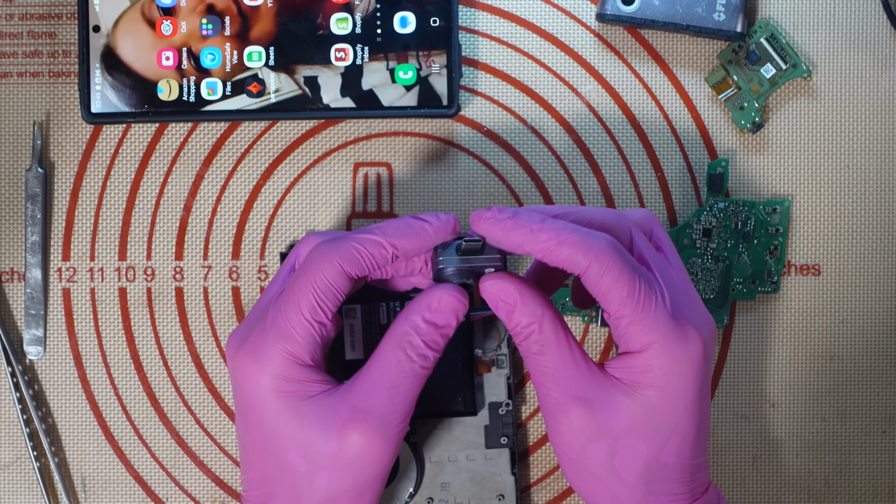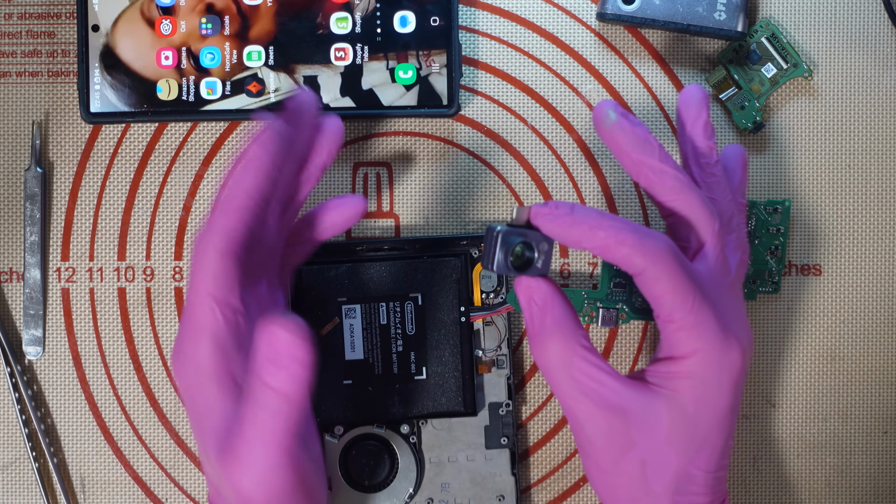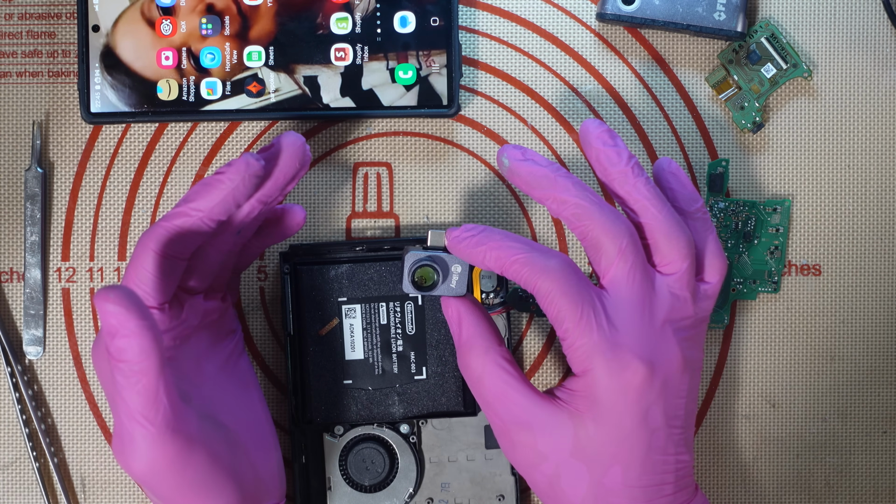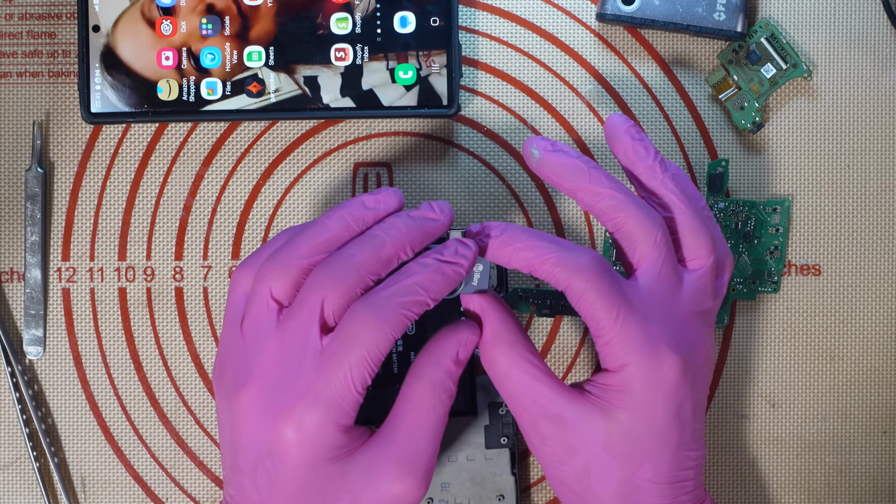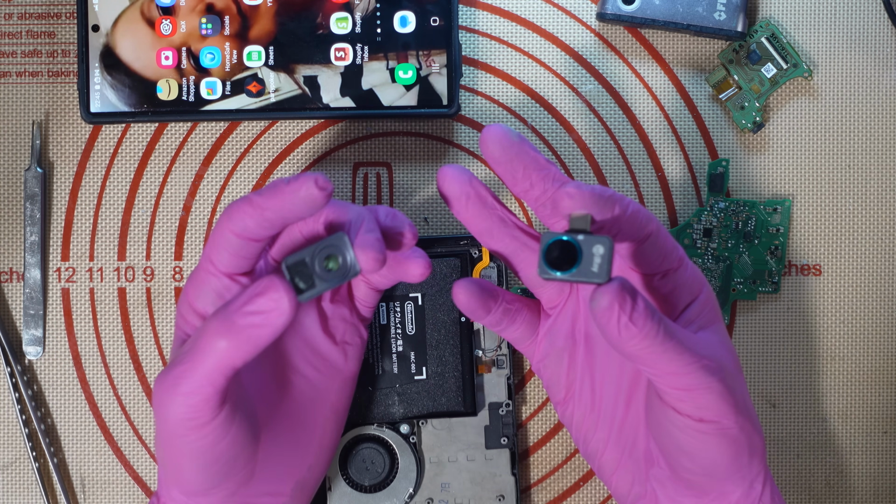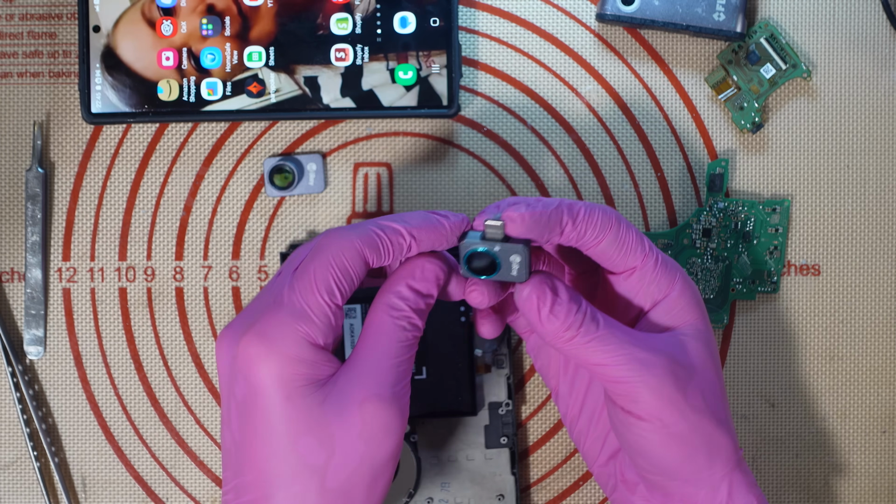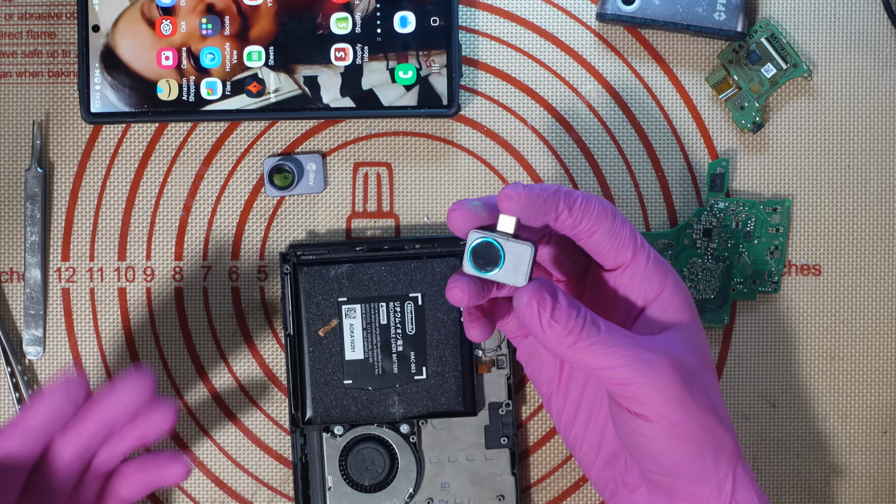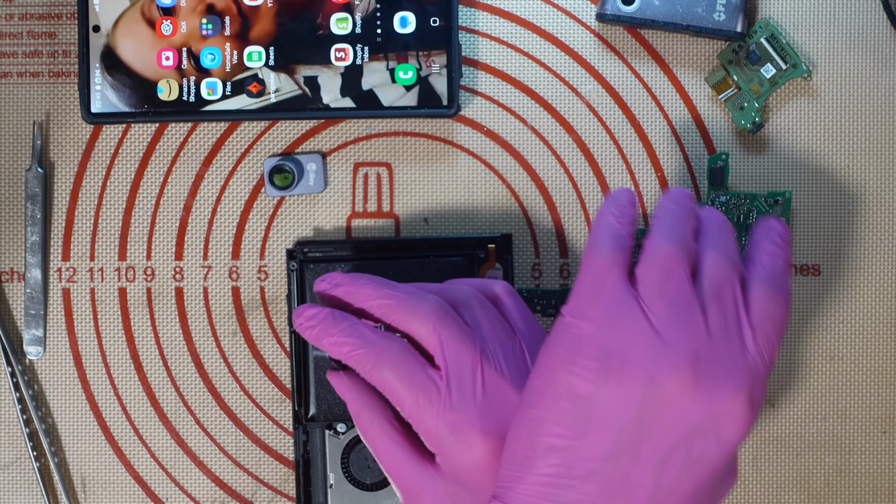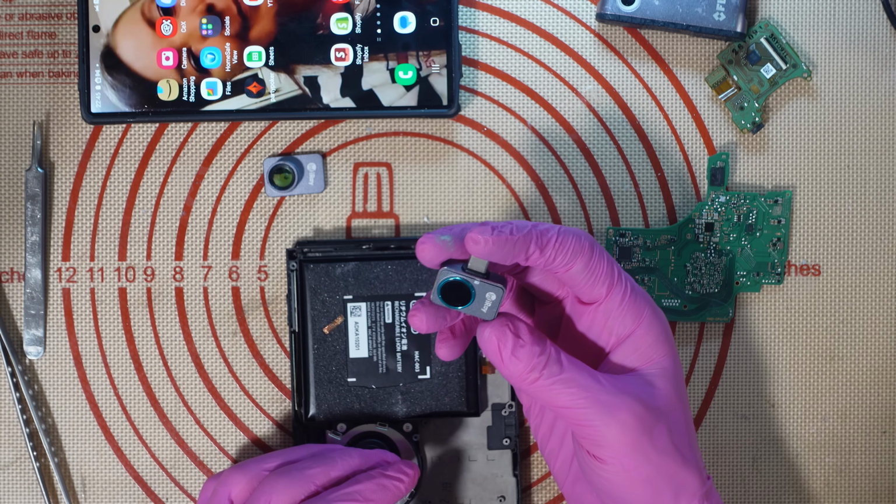And another problem is I keep losing this, so I need to find a way to stop losing this. Maybe find a specific drawer that I can put it in or something like that. It's quite hot at the minute outside, it's just the start of summer. It was 30 degrees Celsius today in my area, and this overheated, so it shut itself off. So it's got some nice protection in it, and if it gets too hot, it seems like it does shut itself off.